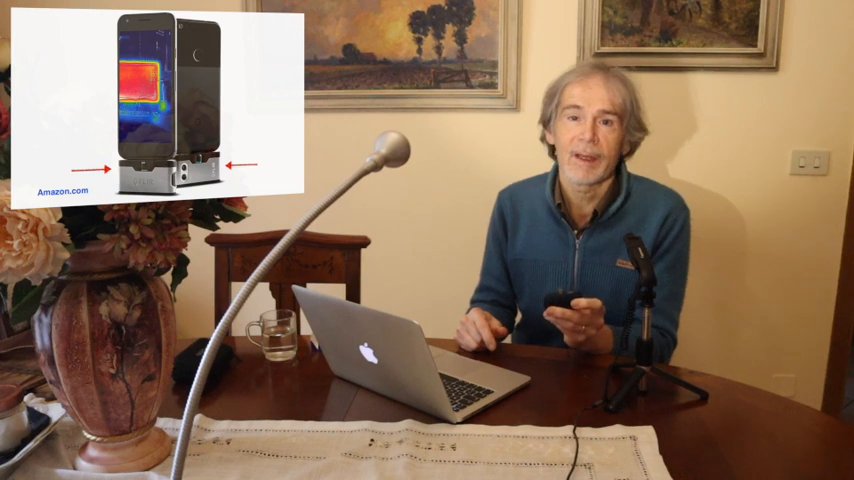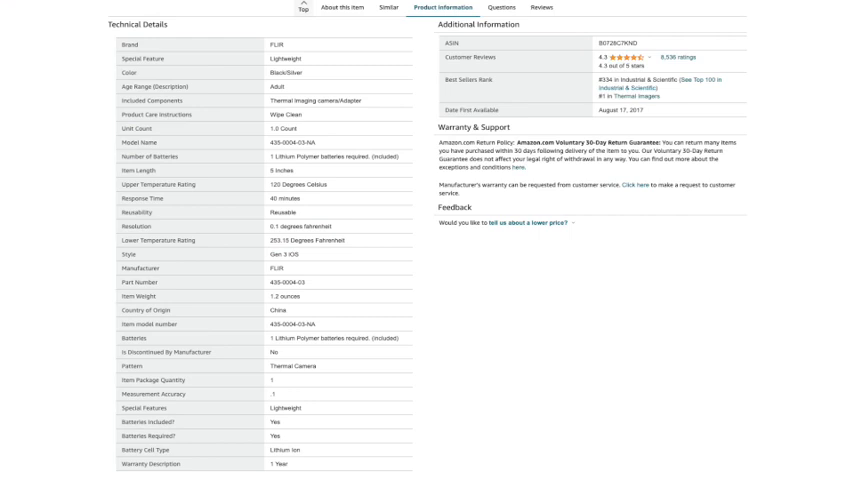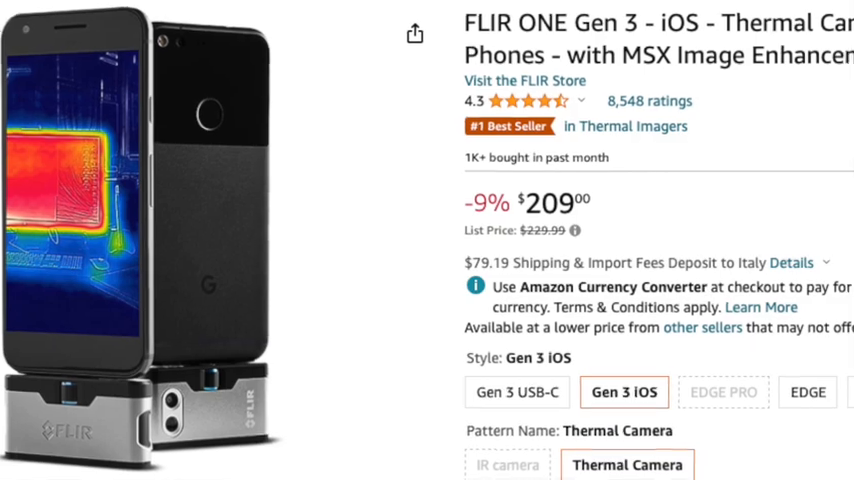So with the Topdon, this TC1 model is for the Android version of smartphones, and you just put it with the USB-C connector into the phone. And the model TC2 is for the iPhone. So I have this Topdon TC1 and I live in Europe. For the Americas you have another model. It's the Fleur, and I looked on Amazon and there are a lot of specifications as you see here, and you can see that it is very similar to this device, and it is a bestseller.